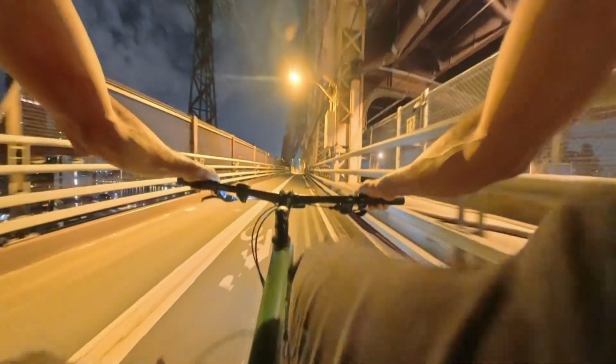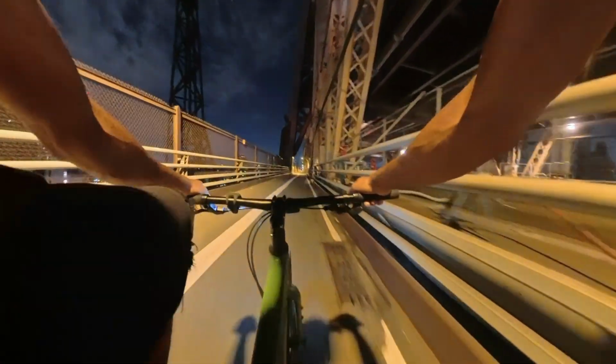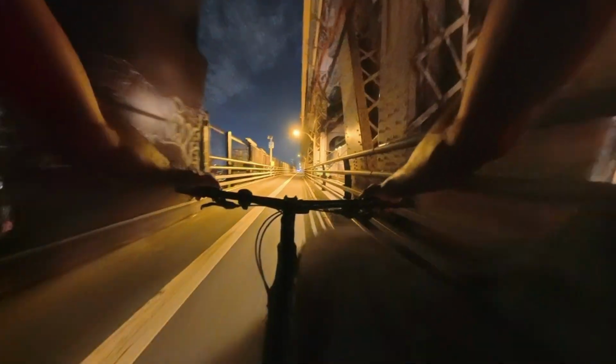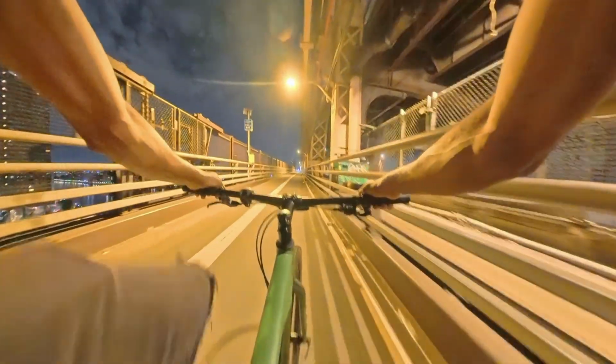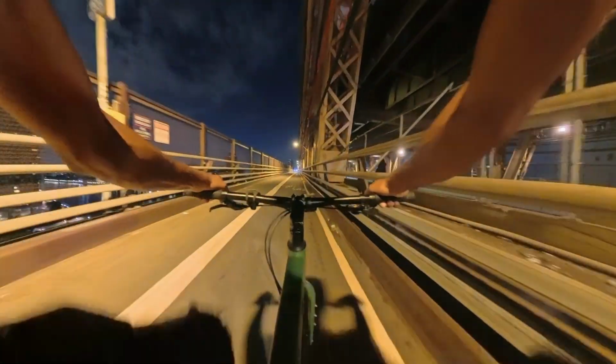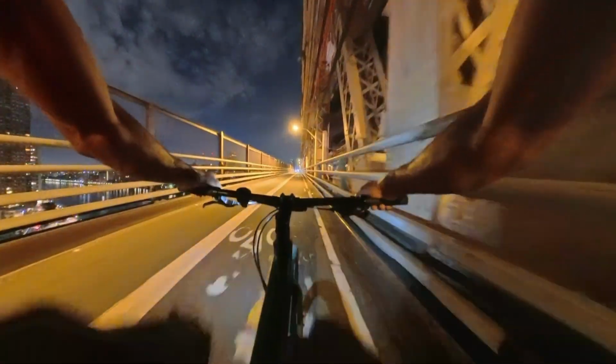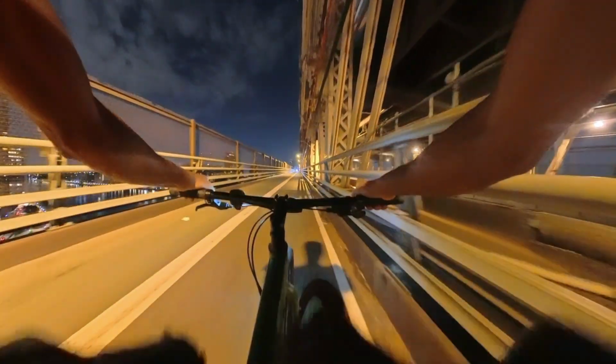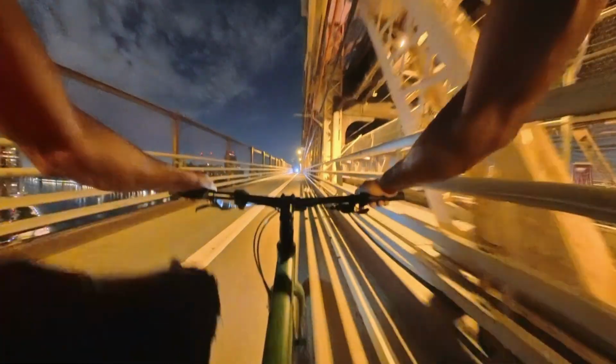Nice views, nice vibe, whole different vibe from the daytime. Whew. My legs are fried.